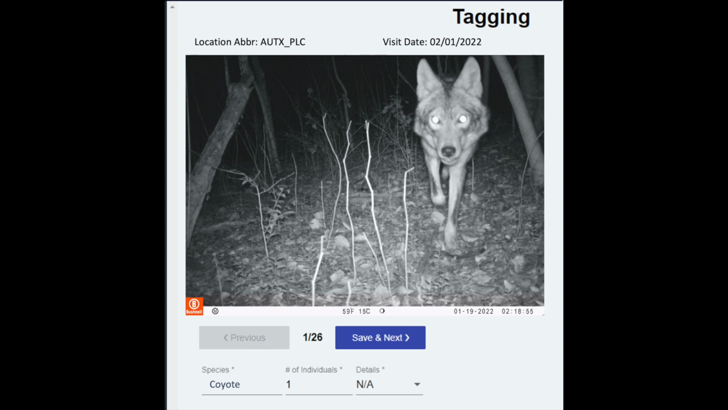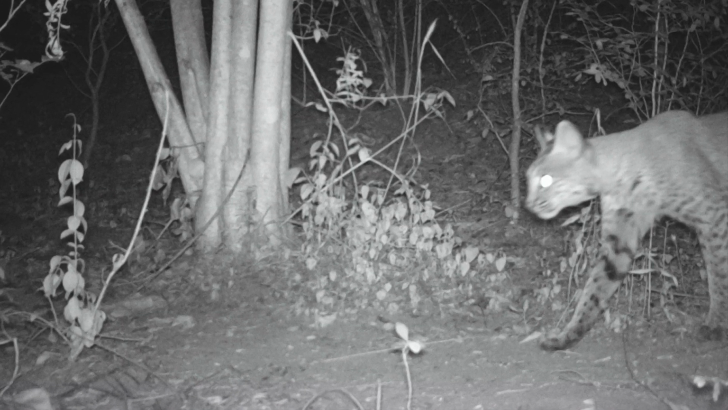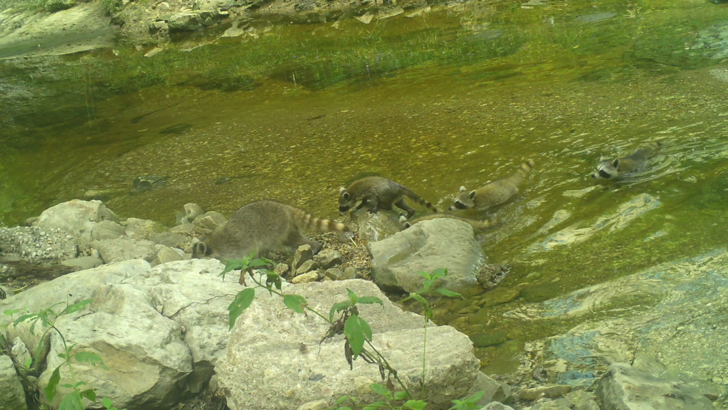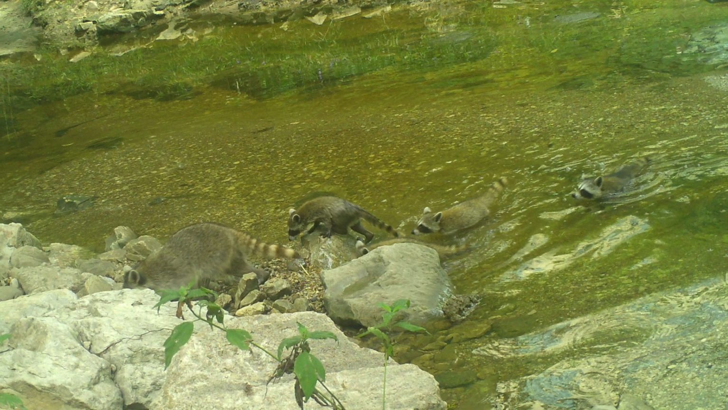I use a special database to document which species are present at each camera. This documenting is referred to as photo tagging. Accurate species identification skills are essential for tagging wildlife images. Many wildlife have unique characteristics that allow them to be identified in an image, such as spots and stripes of a bobcat or the ringtail of a raccoon. I have had to learn the unique features of common Austin wildlife to correctly tag photos.